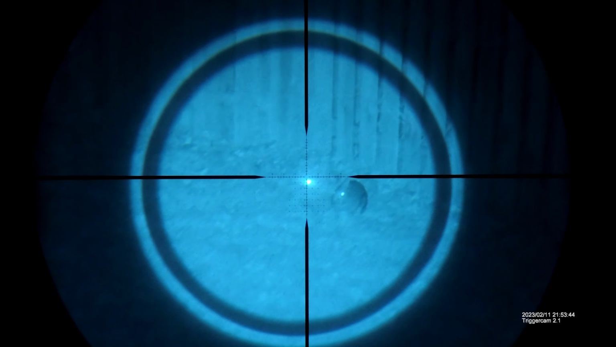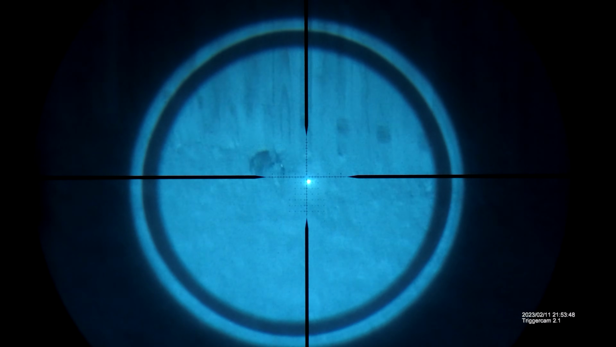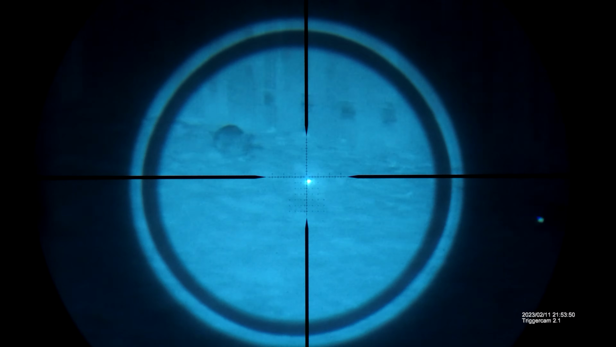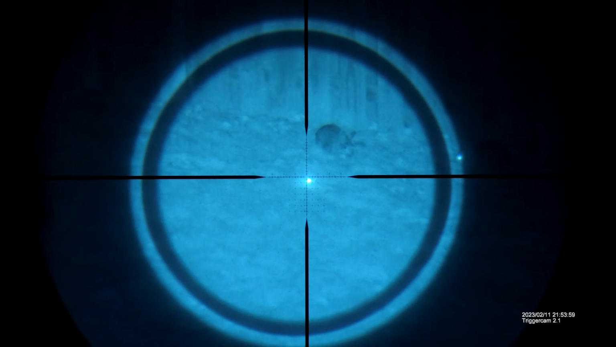Looking in my yard here, I'm trying to see what I can see. Oh, there's some bunnies. It's pretty interesting what you can find at night. If you wait, is he missing an eye? Oh, what's wrong? Oh, that's gruesome. Okay, that's enough of this footage. No. Oh, he's definitely missing an eye. Okay, let's move on. Yep, let's go.